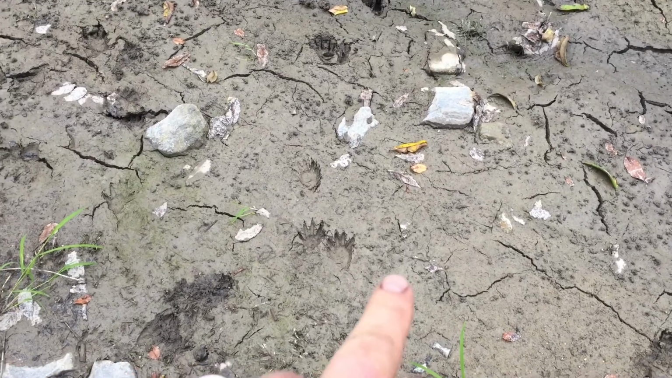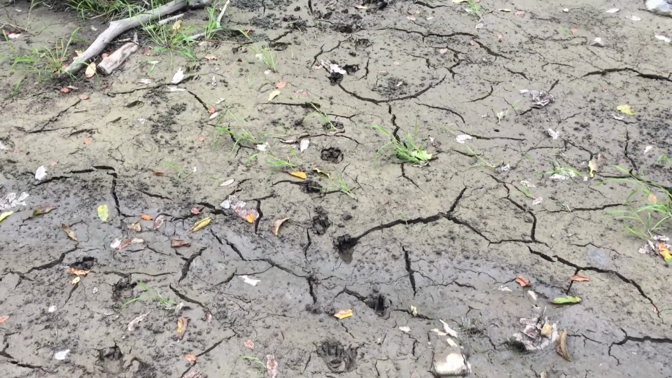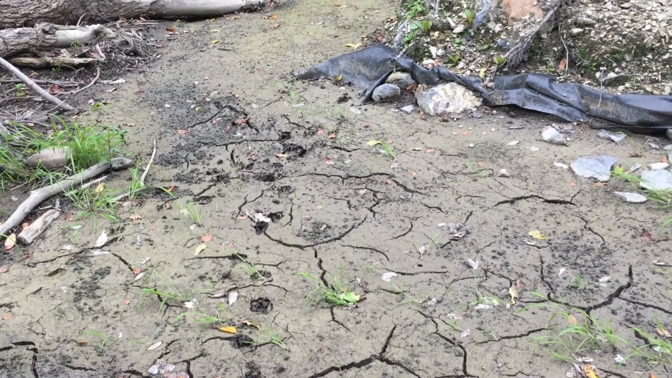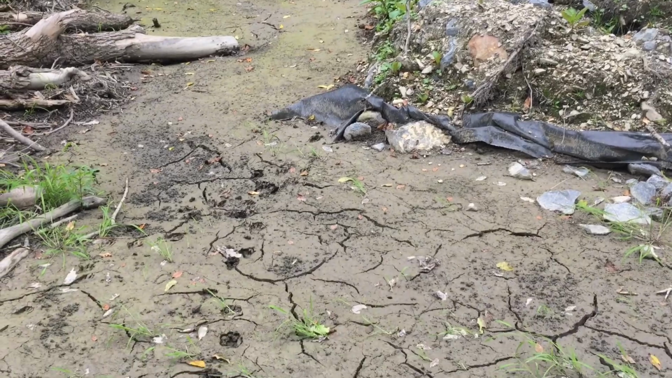Okay, out on the state land doing a little bit of scouting. Ba-bang, big old coon. Coon prints right there. He's probably heading for the creek. There's a creek back in here.